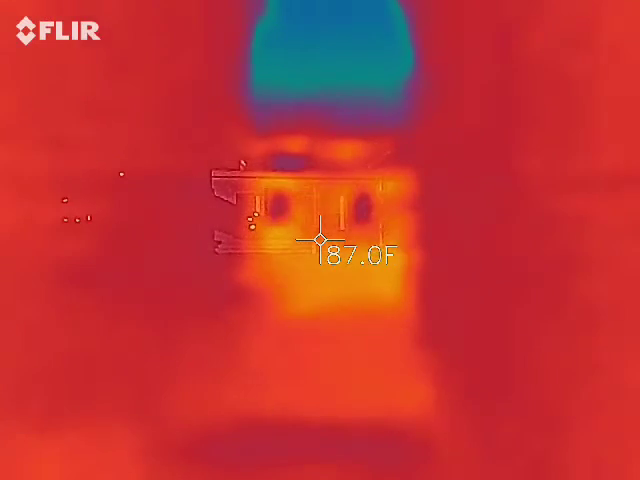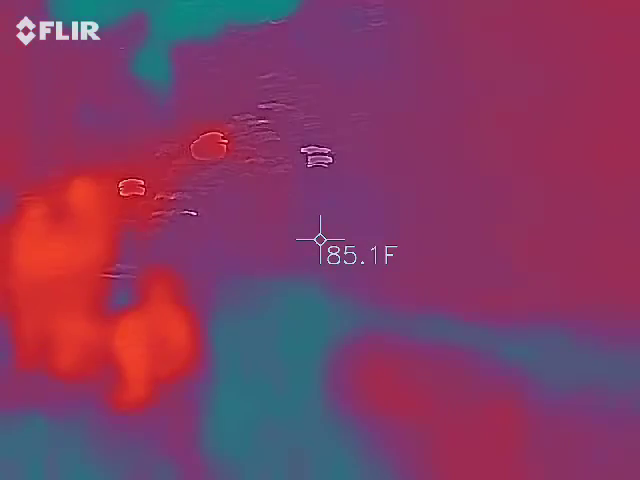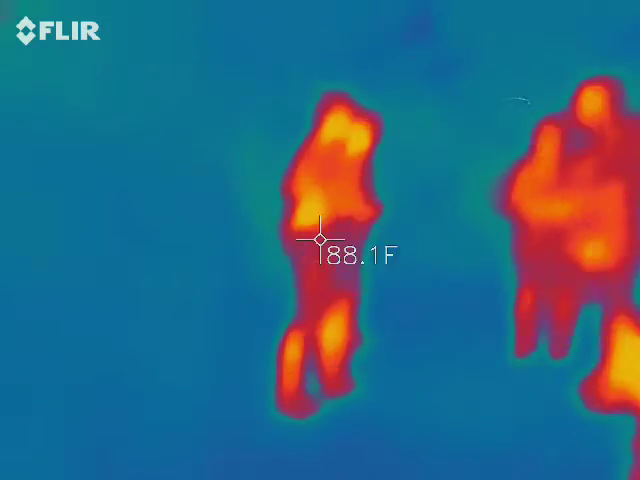But it's really cool. A lot of the homes are in the same.